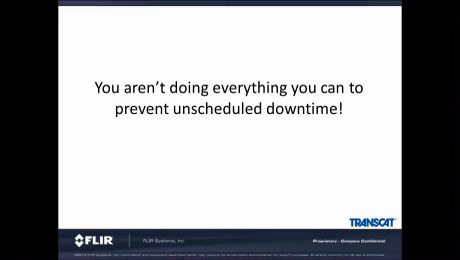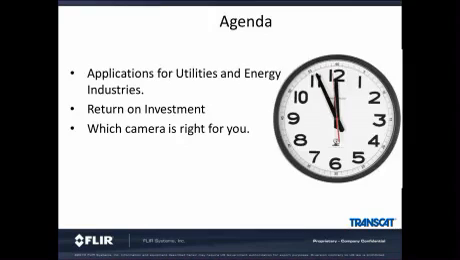I'd like to start off with a challenge to you. You aren't doing everything you can to prevent unscheduled downtime. I know this is a bold statement. Thermal imaging has come a long way since the days of $50,000 infrared cameras. Today's cameras are very affordable and much easier to use, eliminating many of the hurdles to purchasing, such as price and complexity. There are hundreds of applications within every company, and hopefully at the end of the presentation, you will gain an appreciation of what a thermal camera can do for you.